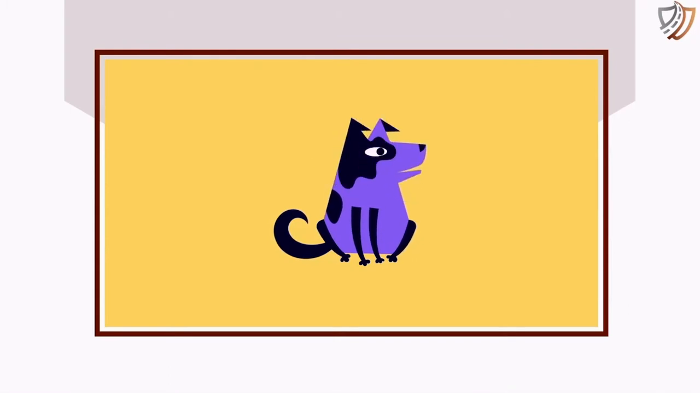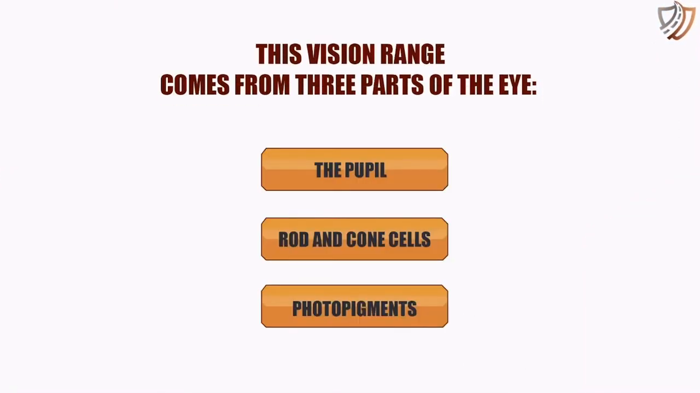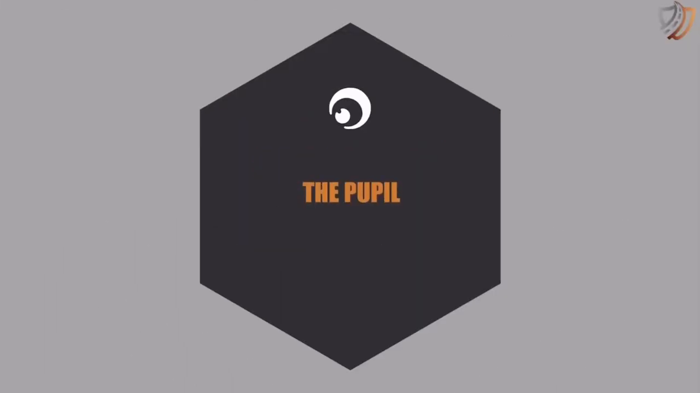And that's how you're able to see. How do our eyes see at night? Our eyes let us see an incredibly wide range of lighting conditions due to different parts of the eye working together. The vision range comes from three parts of the eye: the pupil, rod and cone cells, and photopigments. To learn more about these parts of the eye, you may click to play or skip.